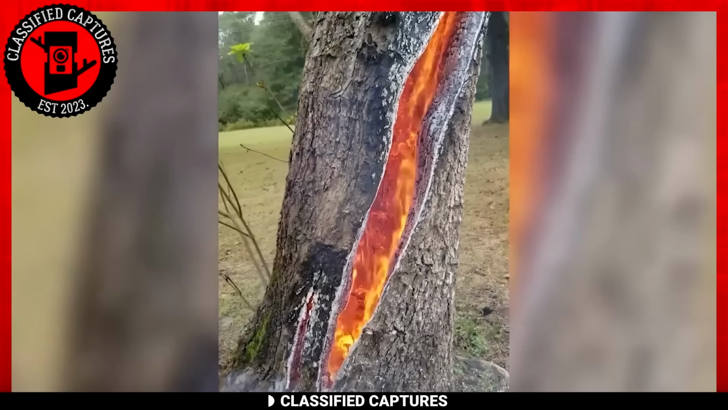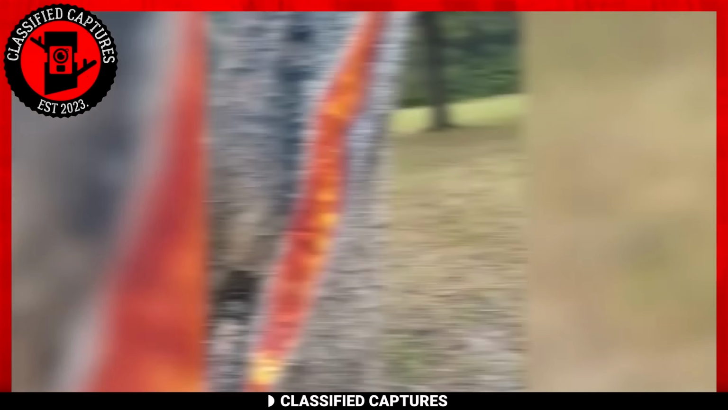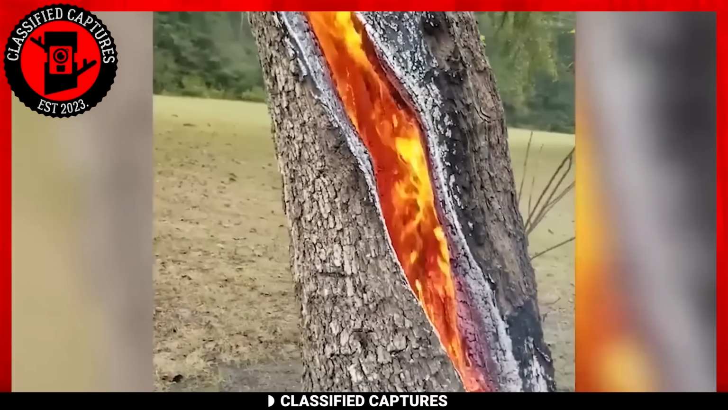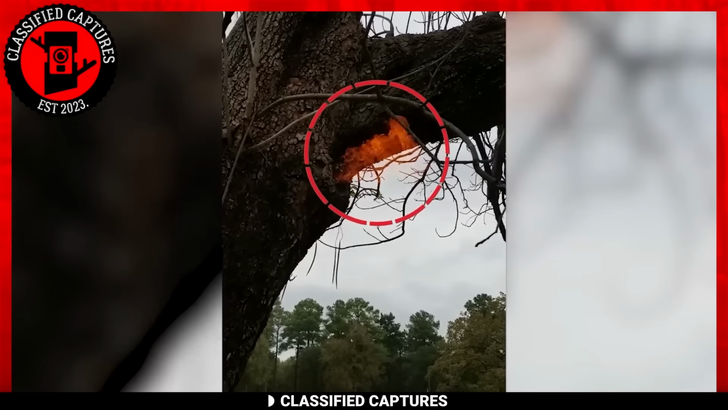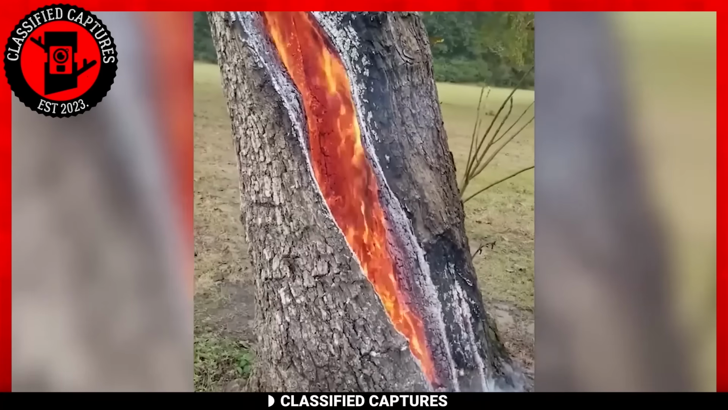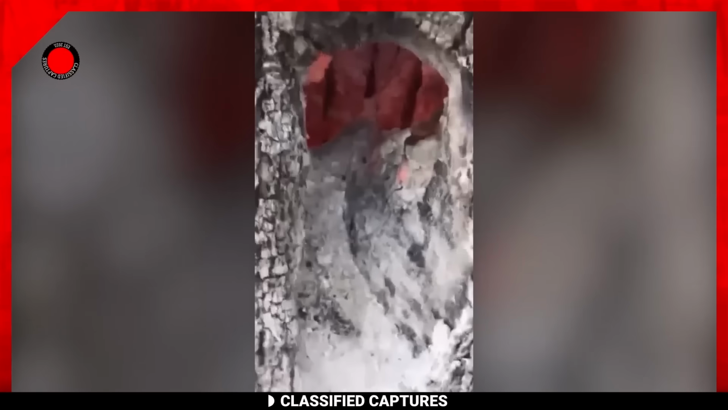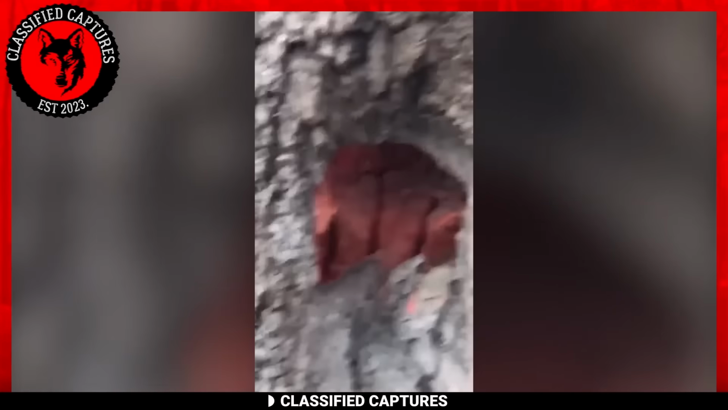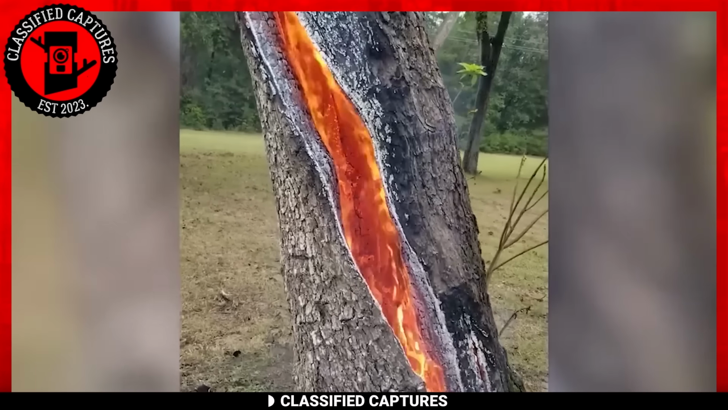Well, here we go again, another tree. This time it's not being felled, but rather burning. But fortunately, it wasn't caused by humans this time. This tree was found burning from the inside by itself. When experts were called to assess the situation, it was concluded that the tree was struck by lightning, which set it ablaze. So to quench the fire, which was sure to spread, they had to cut the trunk open. Just look at those yellow and orange flames.